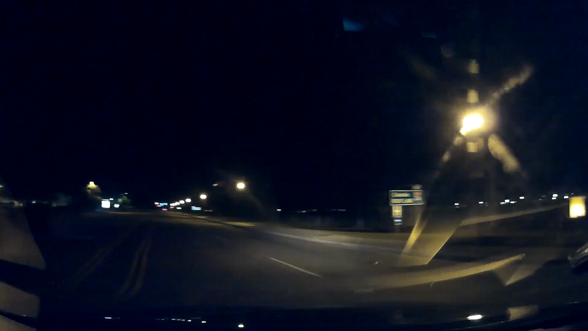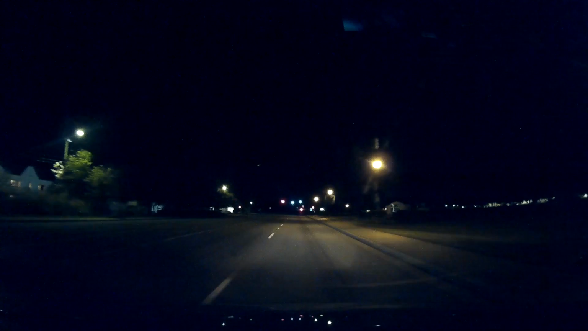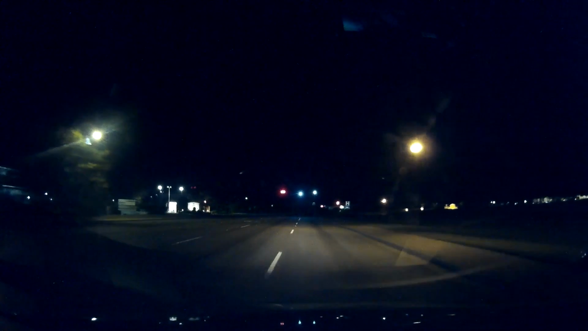I always like the sound of blinkers when it's night. And you're driving. It brings back a memory to me of riding in a car, not necessarily driving in a car, listening to my dad driving.